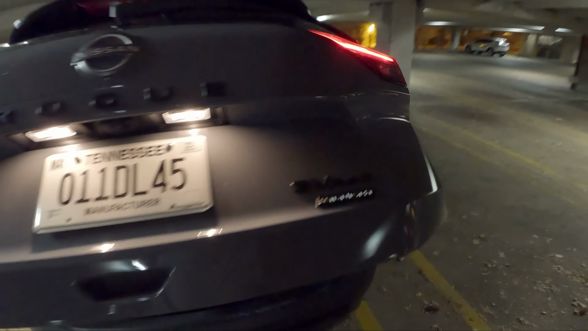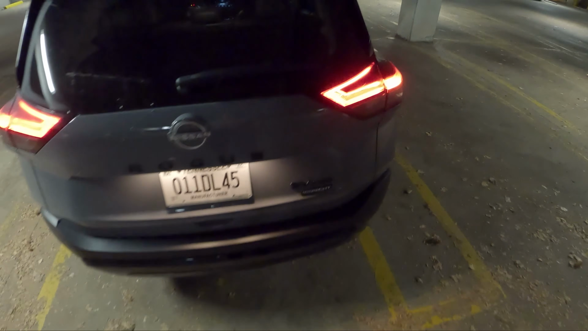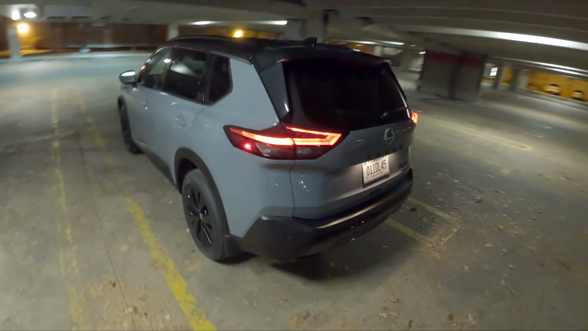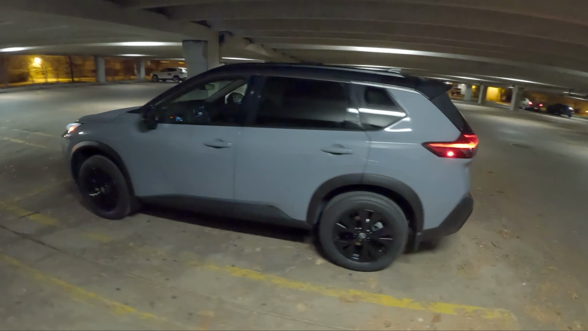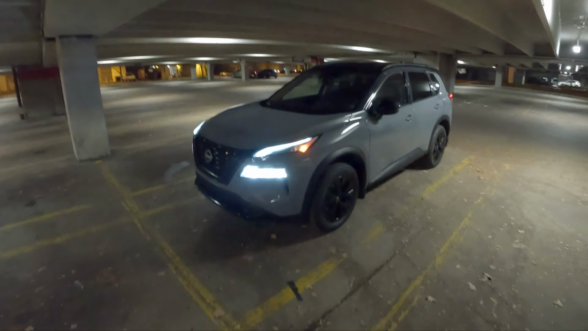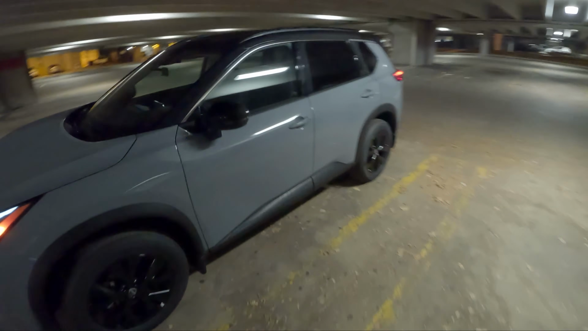Power tailgate. You can see we've got midnight badging right there, as well as blacked out badges for SV all-wheel drive and Rogue. New Nissan logo is looking pretty sharp on this. All right, let's hop inside. We'll take this for a drive, show you what headlight performance looks like, how the cabin looks at night.